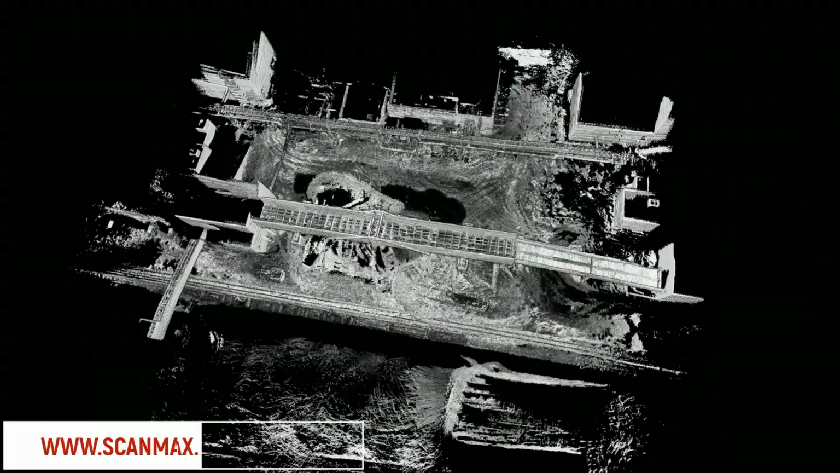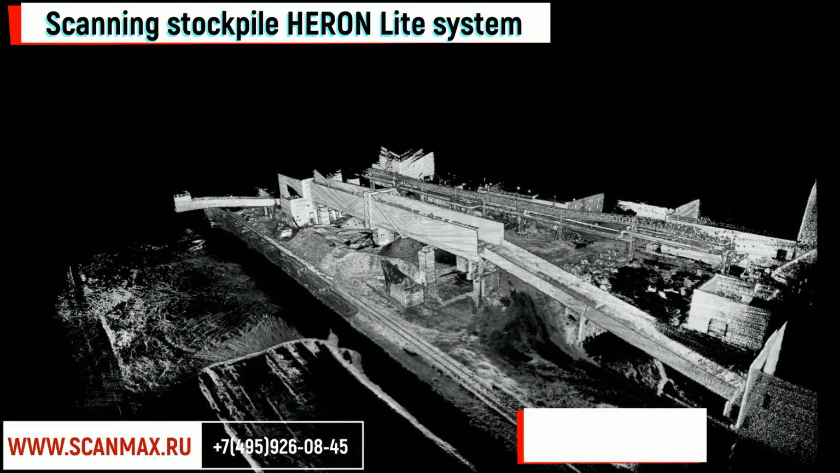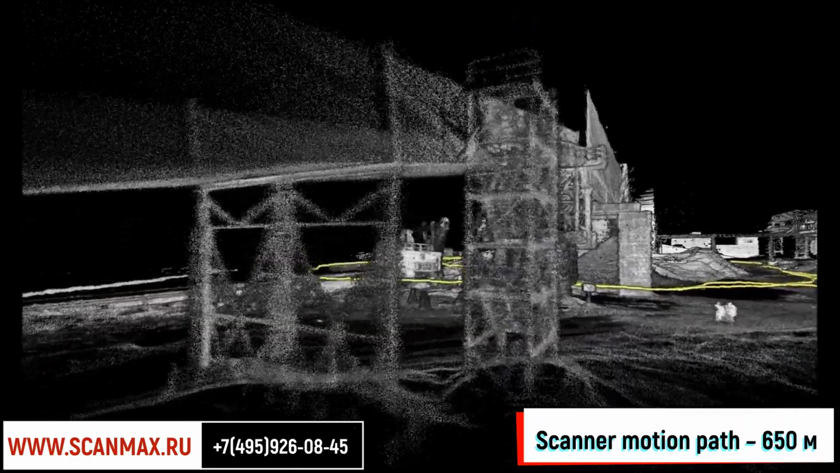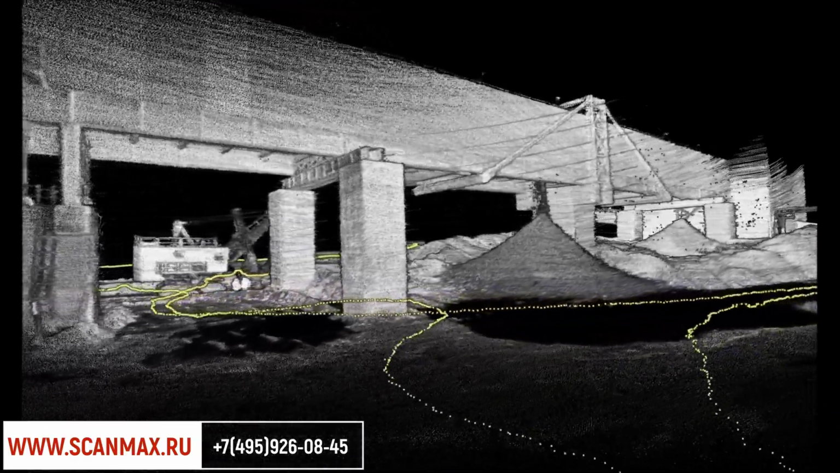This is the data processing of a stockpile that can be seen in the video, and it can be sectioned, and you can create different visualizations. You can isolate the structures and move around on the stockpile.